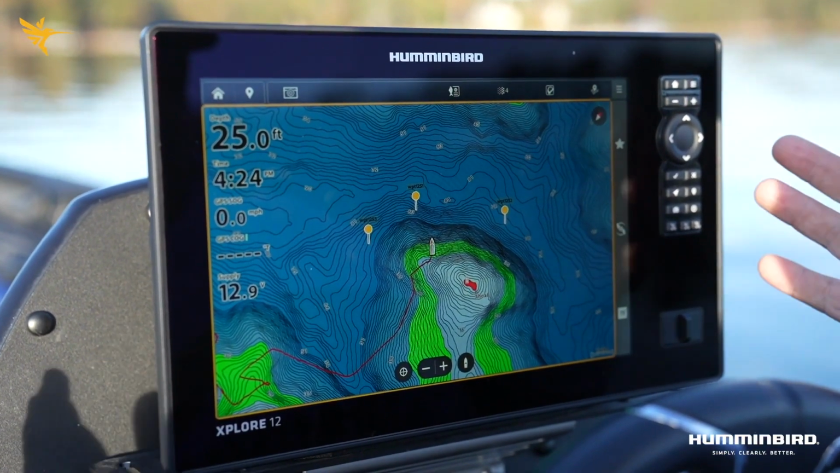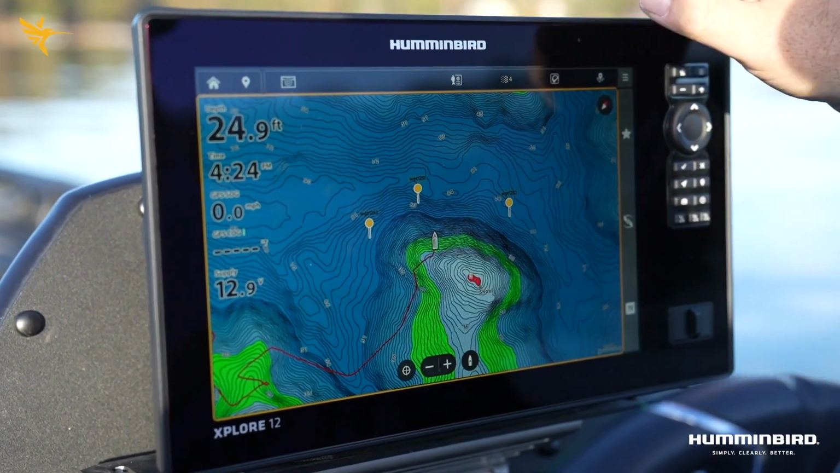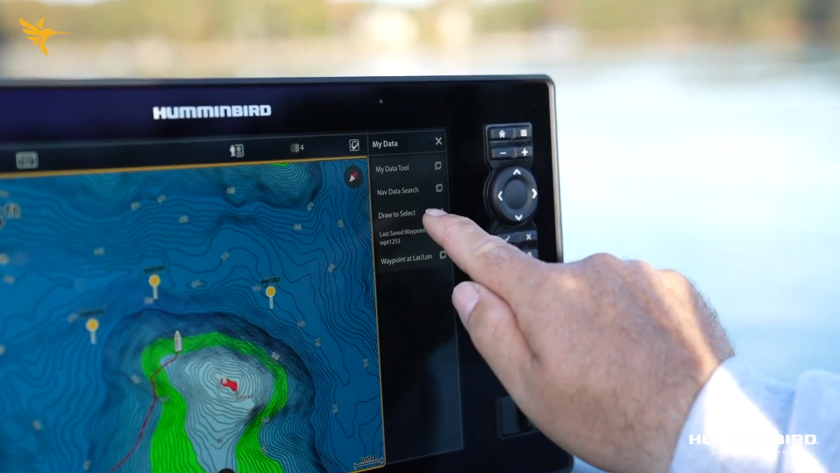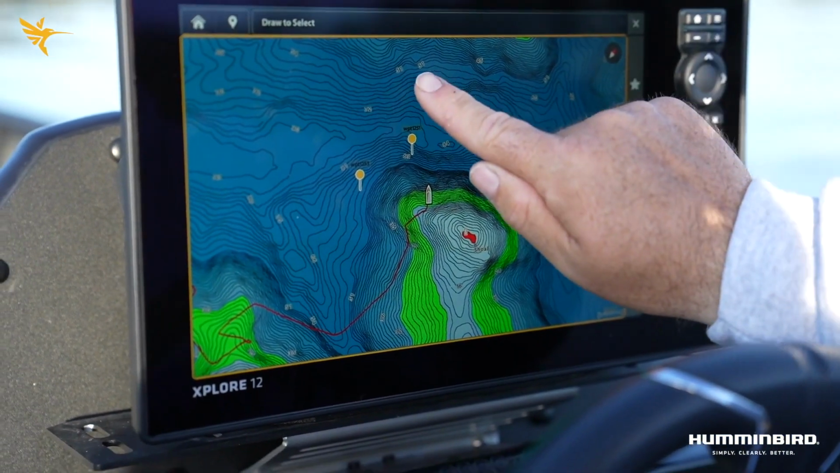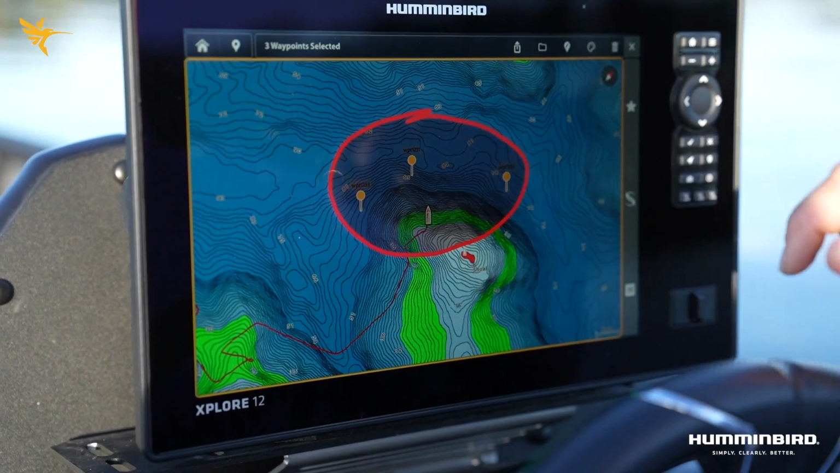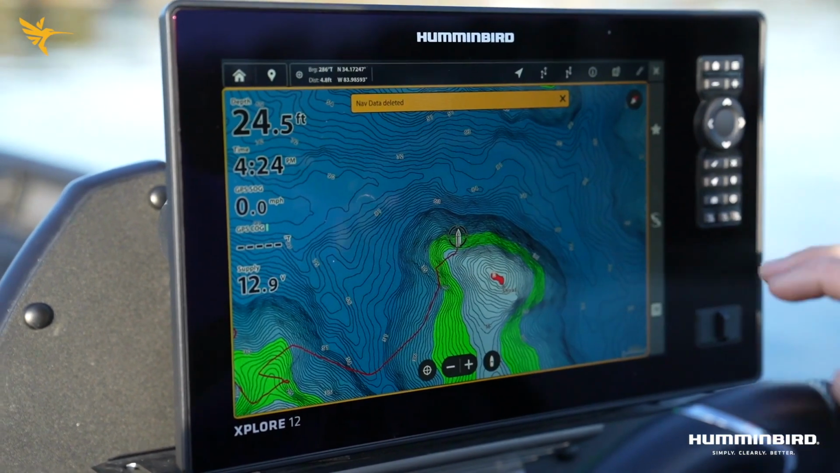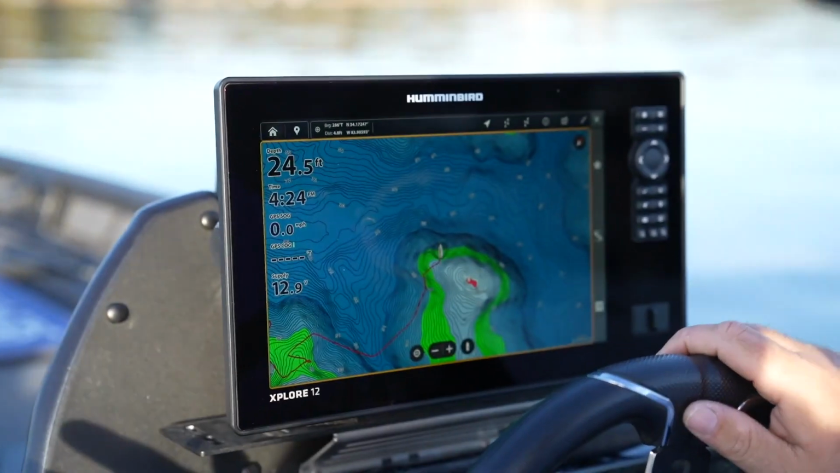But one of the cool things is, let's say I'm done with practicing and there's some waypoints that I know I don't need. I can simply go right here to draw and select, right? And then let's say these are waypoints I didn't need. I can simply touch the screen, circle all the waypoints that I don't need, hit trash, delete, and they're all gone. Making it as simple as possible so your time on the water is more efficient.